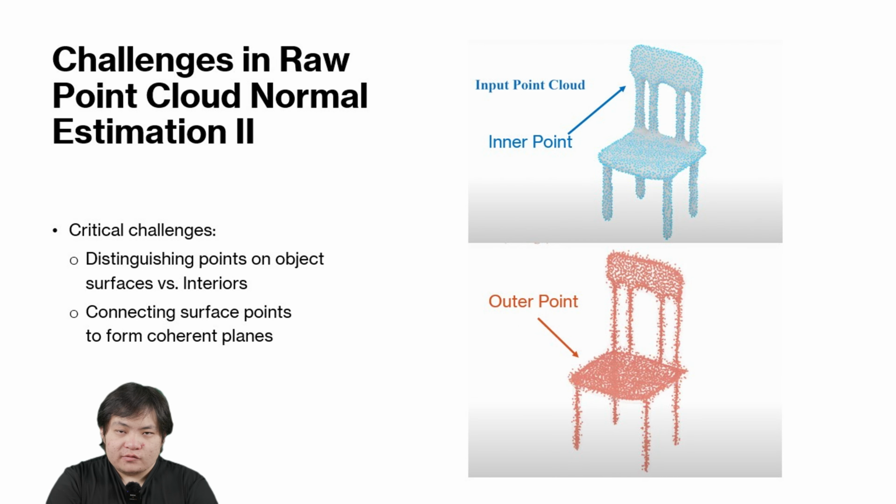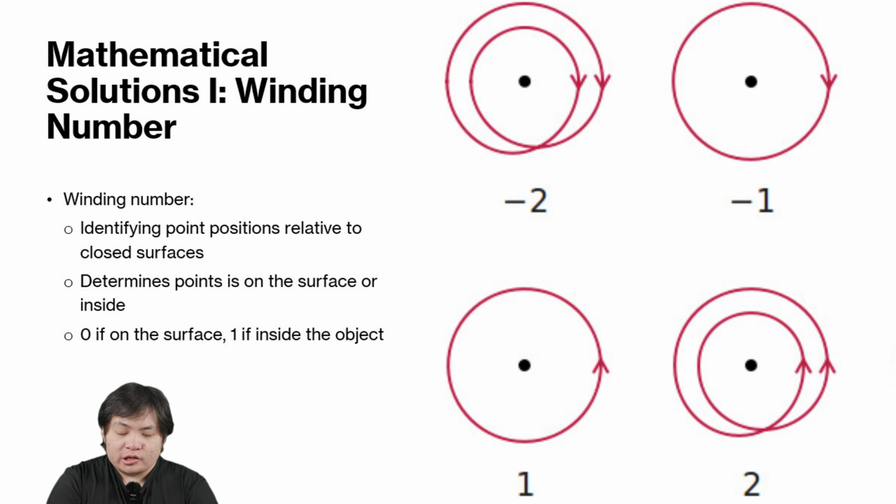To solve the problem of estimating the global normal direction, there are two things that need to be solved. The first is how to determine whether a point is outside of the surface or inside of the surface. The second is how to connect the points on the surface into a plane. This article introduced two mathematical aspects, the winding number and the Voronoi diagram.